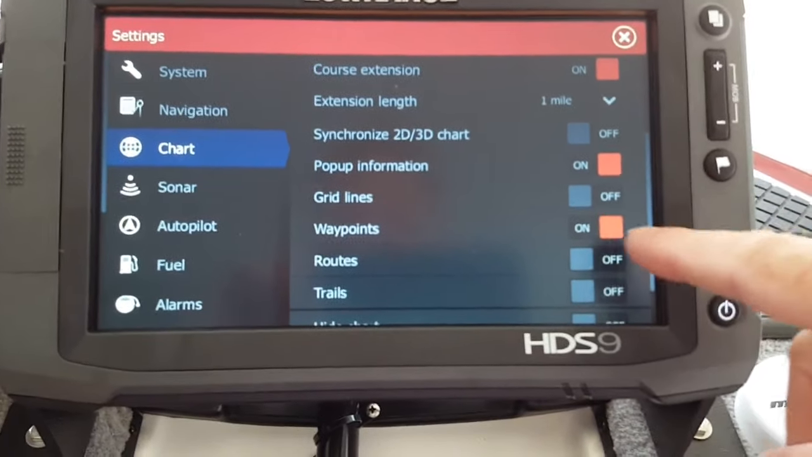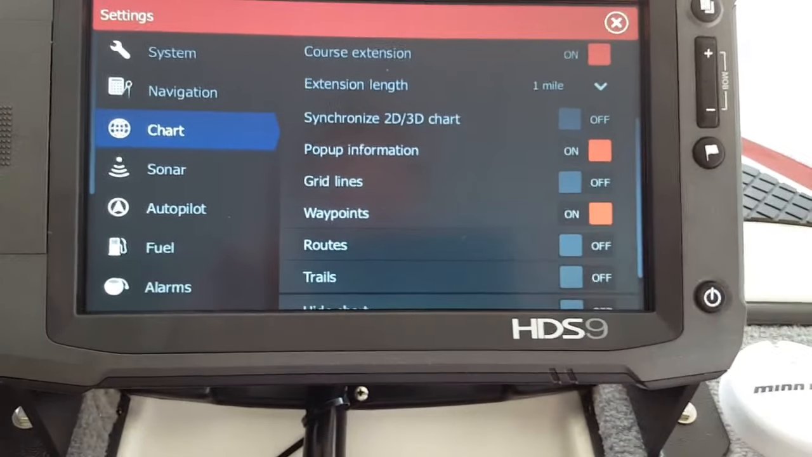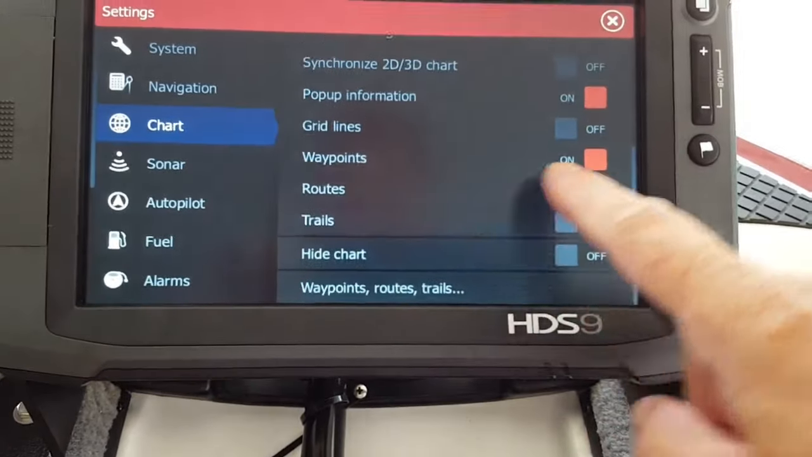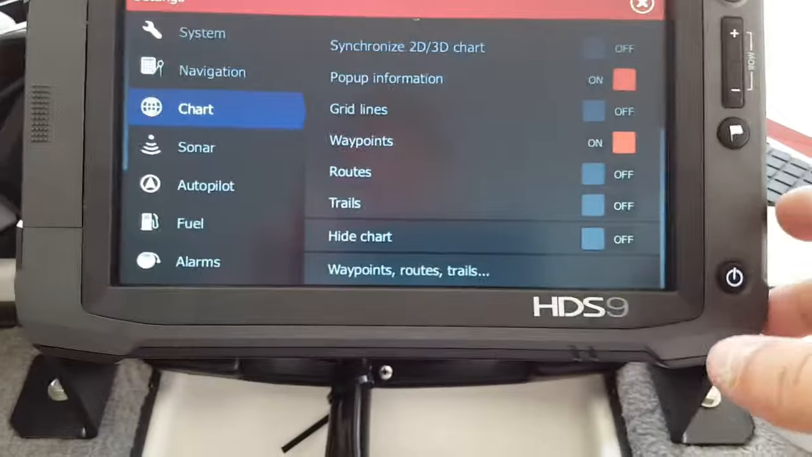Keep grid lines off. I've got waypoints marked because I want to be able to share through Ethernet with my Touch 12 that I have on the dash. So routes I keep off, and trails I keep off. Of course, hide chart and all that I keep off.